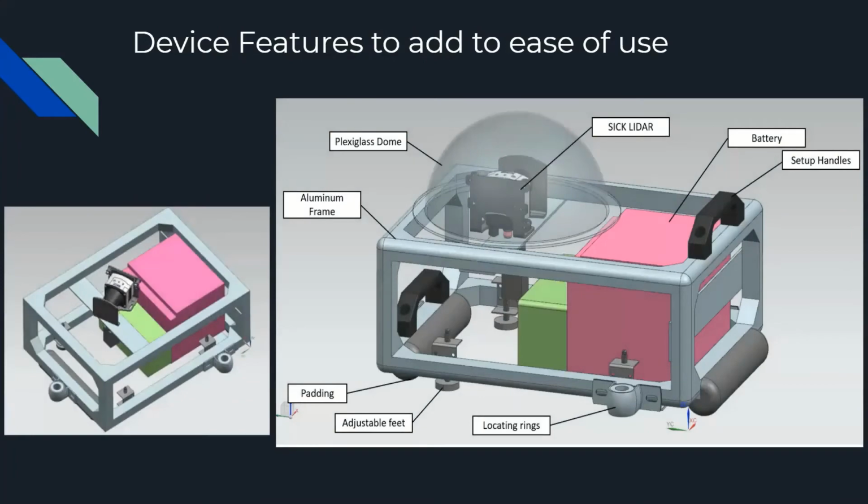Our device uses a rotating 2D LiDAR to create these 3D scans. Some key features of our design include padding and the design to be used as a backpack to get to and from these caves, locating rings so the device can be used in the same location multiple years, and a battery to withstand the time requirement.